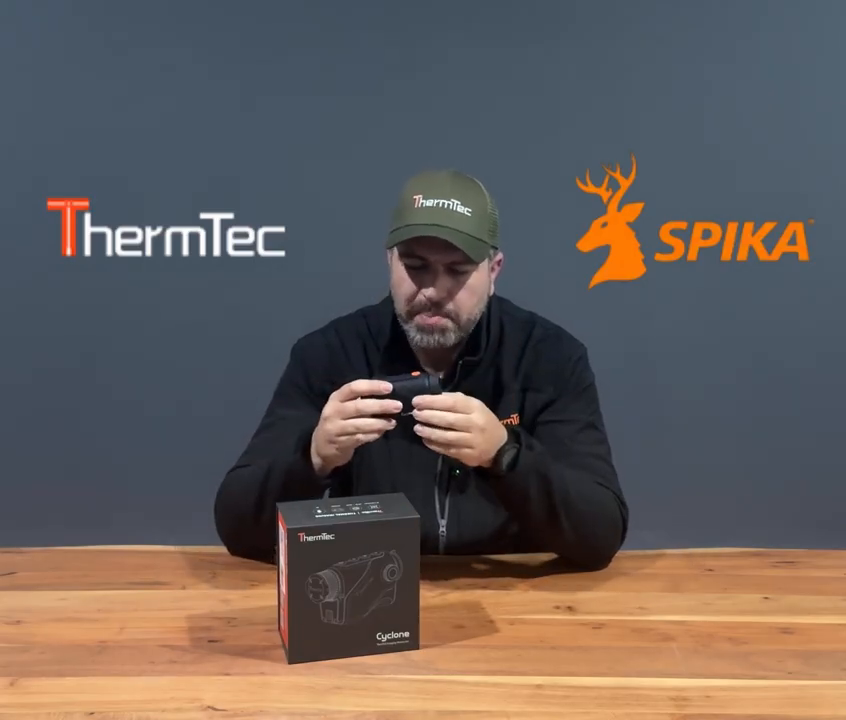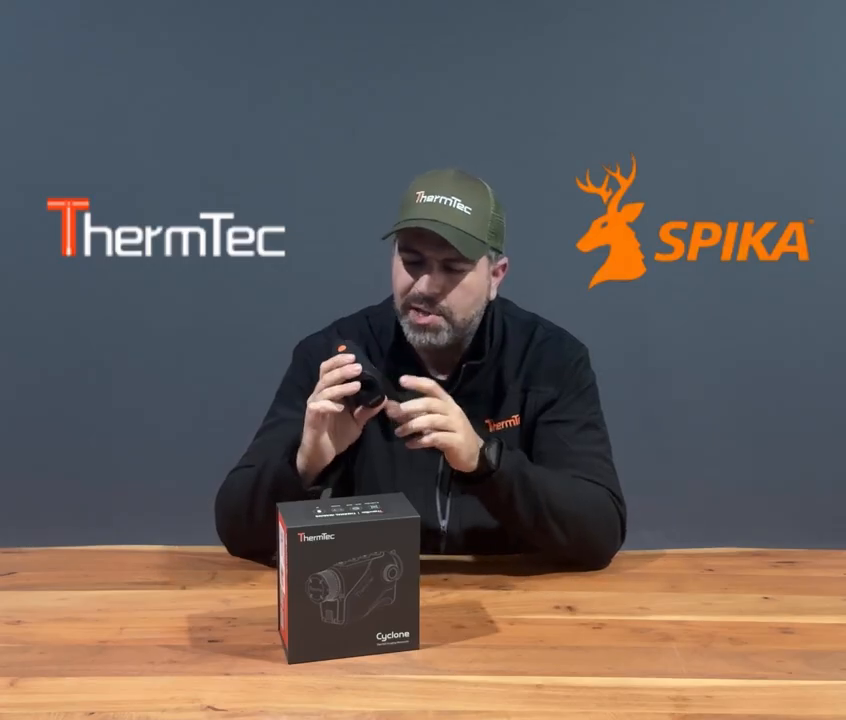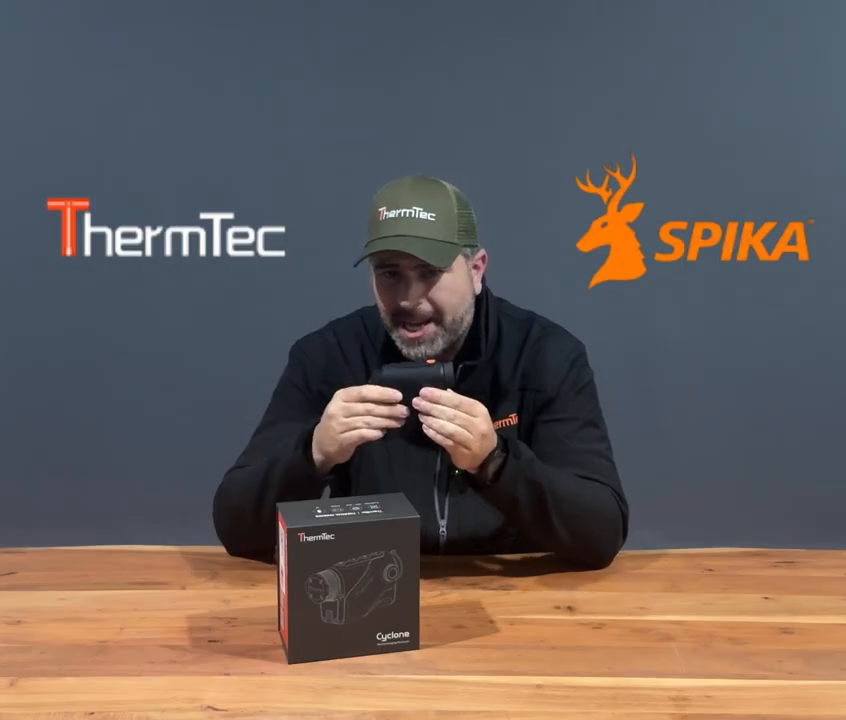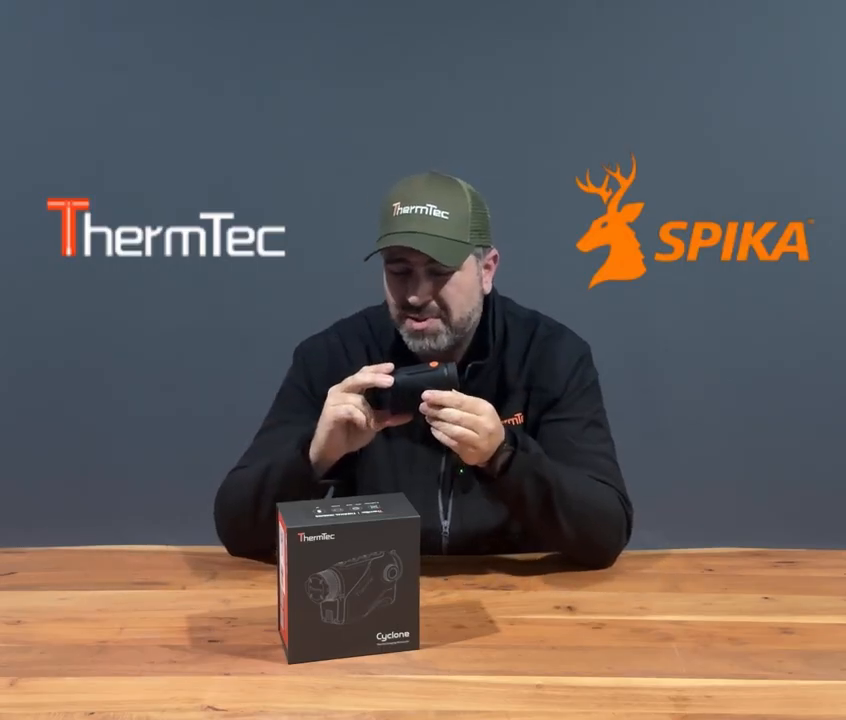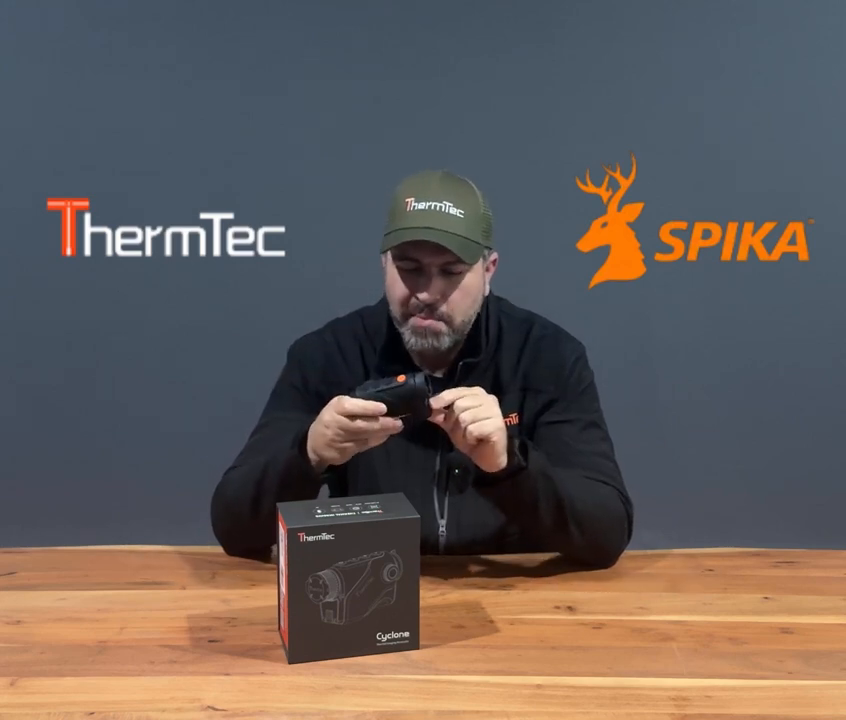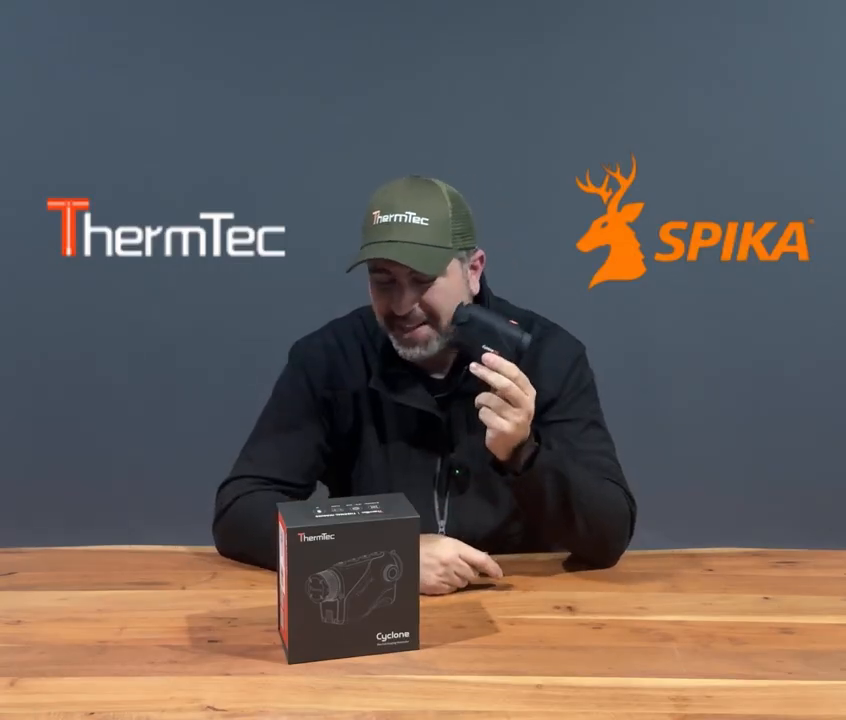And again, I suppose stature and size, something like this is so compact, you're able to really pack it away easily and not have to worry about too much of a footprint. And obviously weight comes with that as well. I think 261 grams excluding the battery. Again, not much weight to it at all, guys. Literally, you'll forget it's there until you need it.